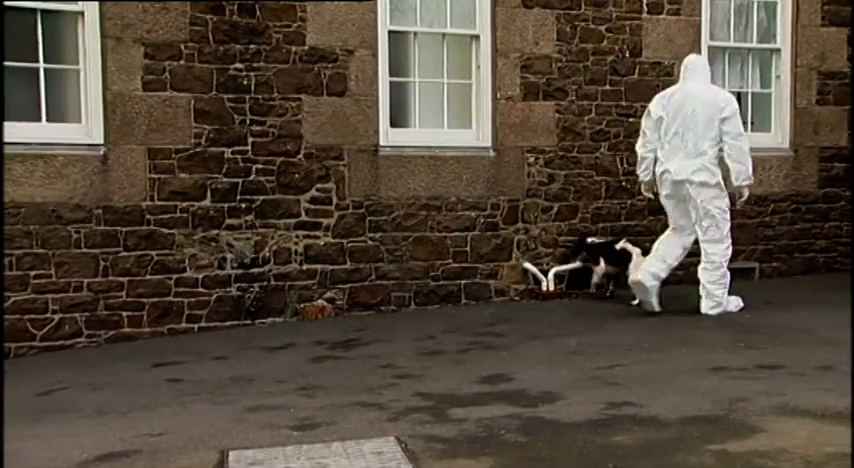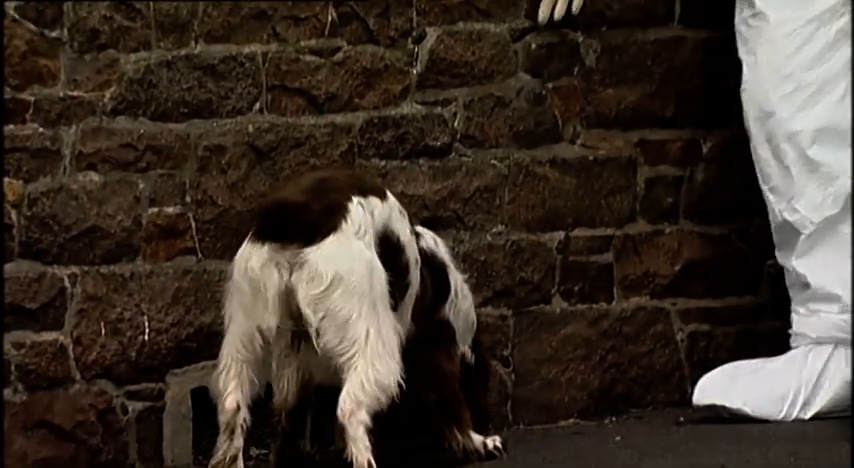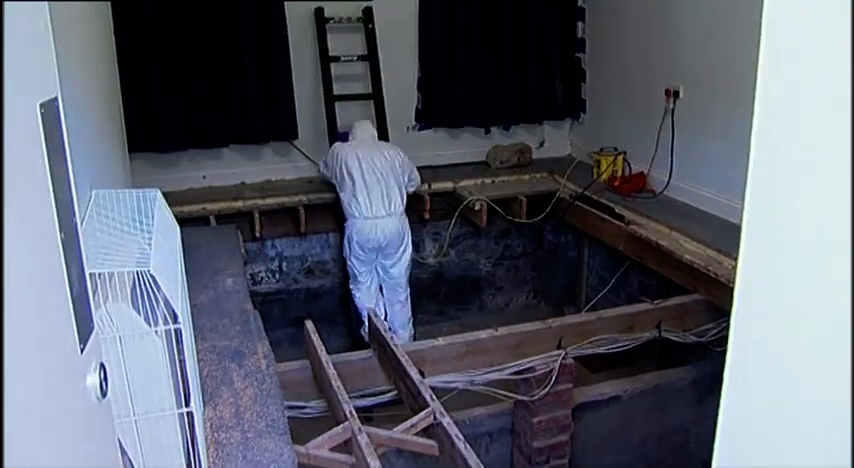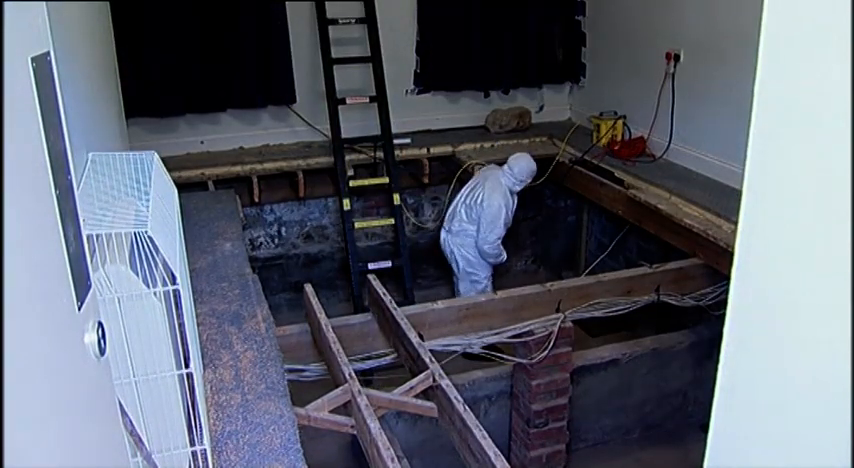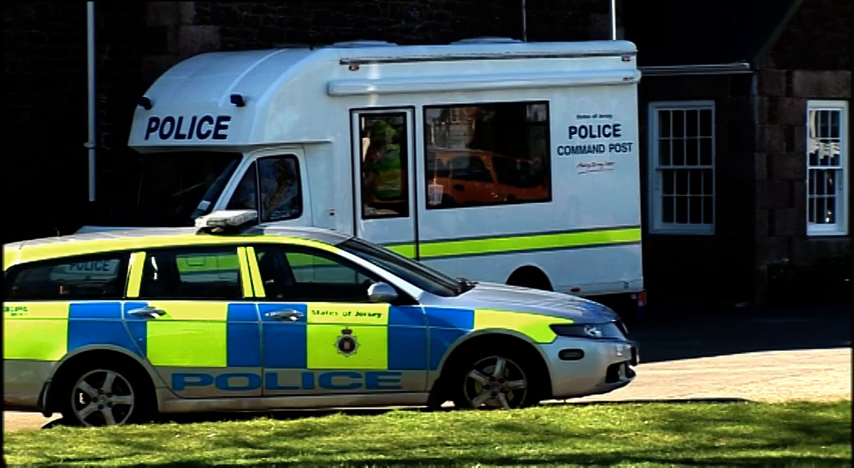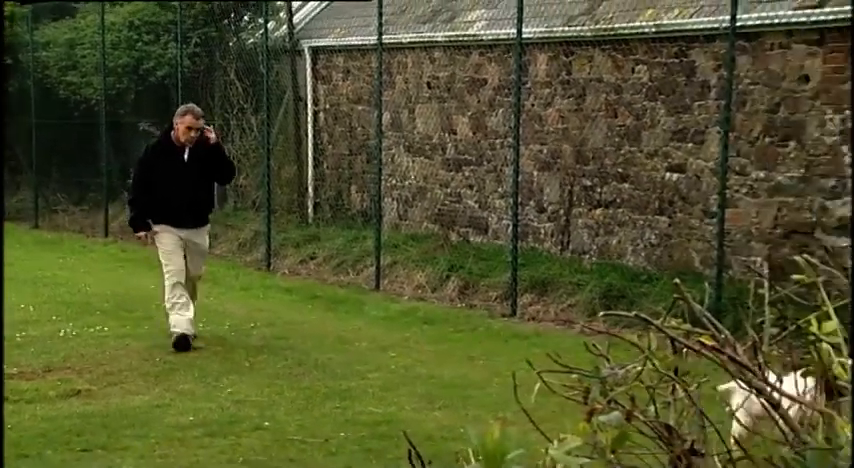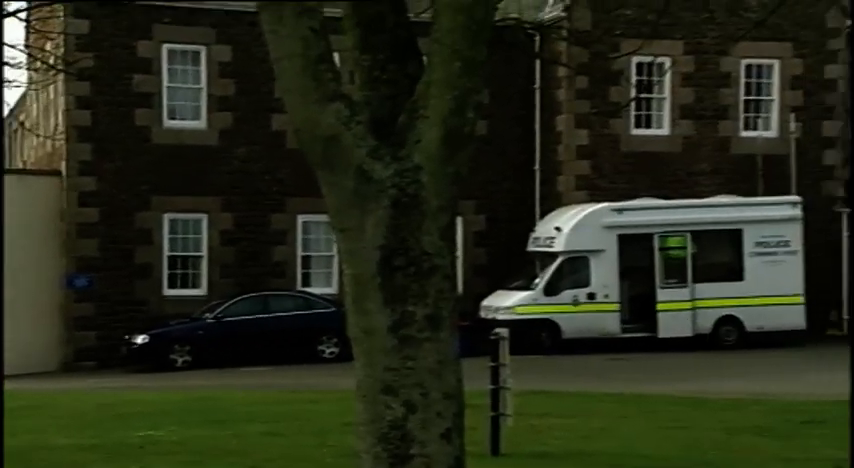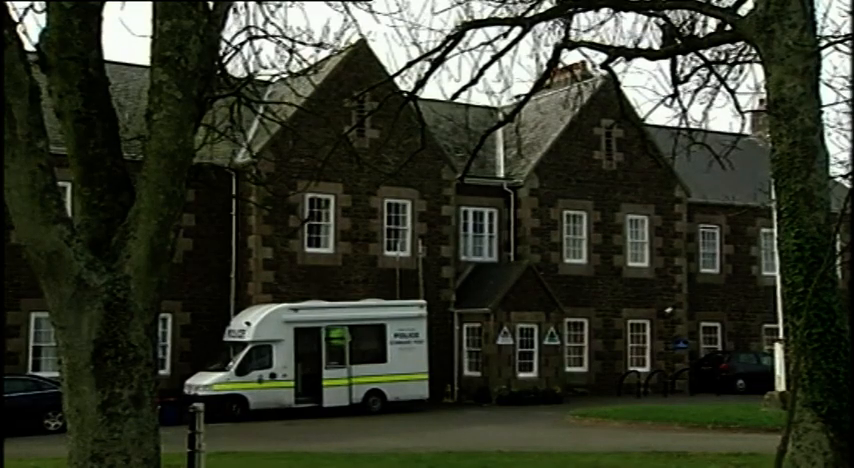Grime put both of his dogs into the former children's home. They soon started to unlock deadly secrets, leading to the discovery of a possible underground torture chamber. Both dogs were deployed within the building, and both dogs gave a number of indications. And as a result of the indications from the dogs, human remains and blood have been located within the building. This investigation is ongoing, and Eddie and Keela will stay until it has been resolved.